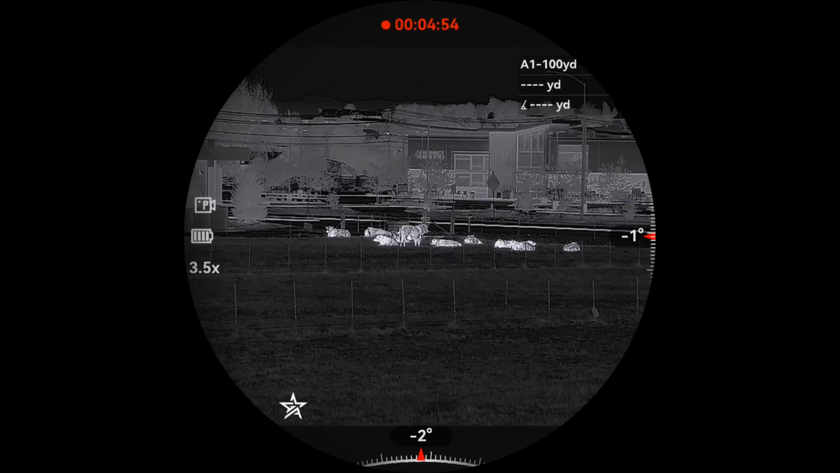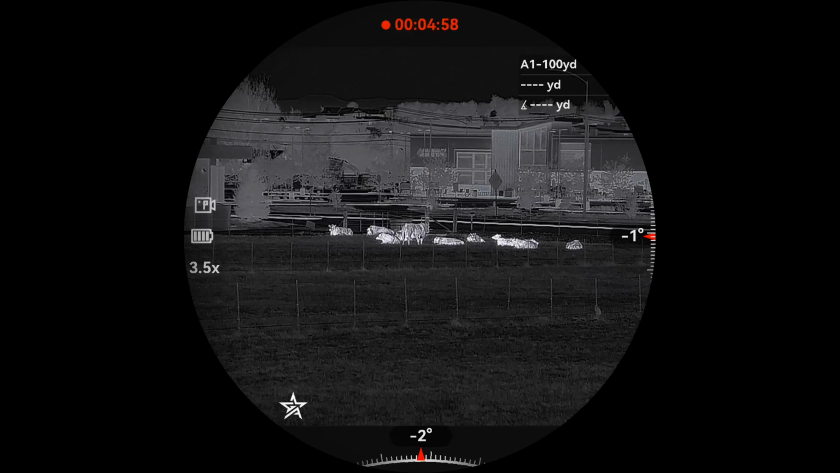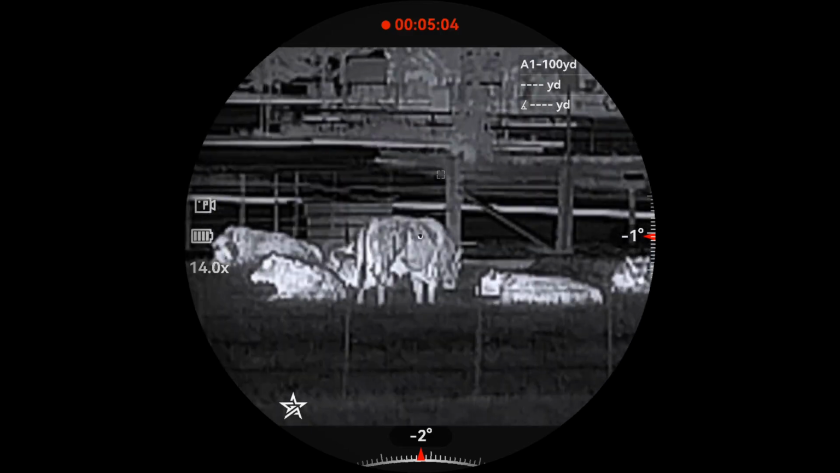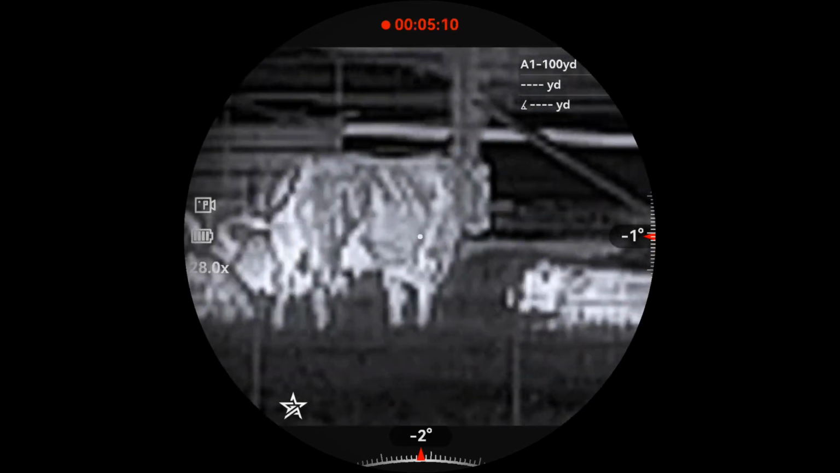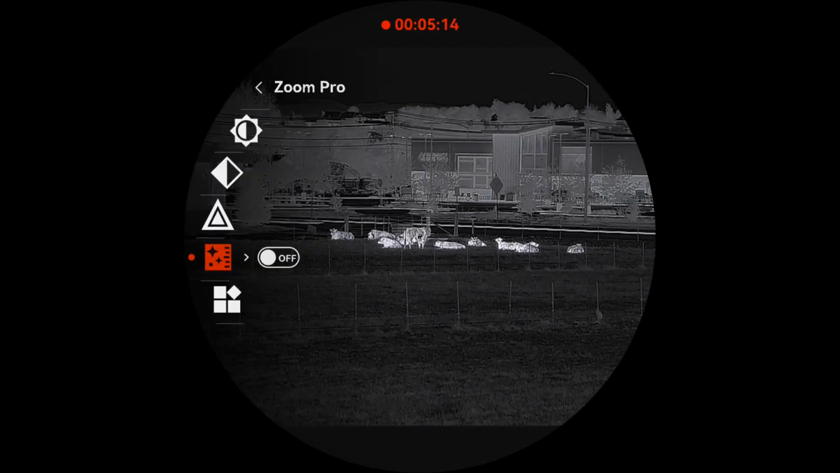Okay, now let's go turn the Zoom Pro off and just see if we notice a difference here. Okay, so notice, yeah, there's not quite that sharp detail where the ribs are. You can still kind of see it and see where it is, but you notice it's just not quite as clear as it is with the Zoom Pro on.